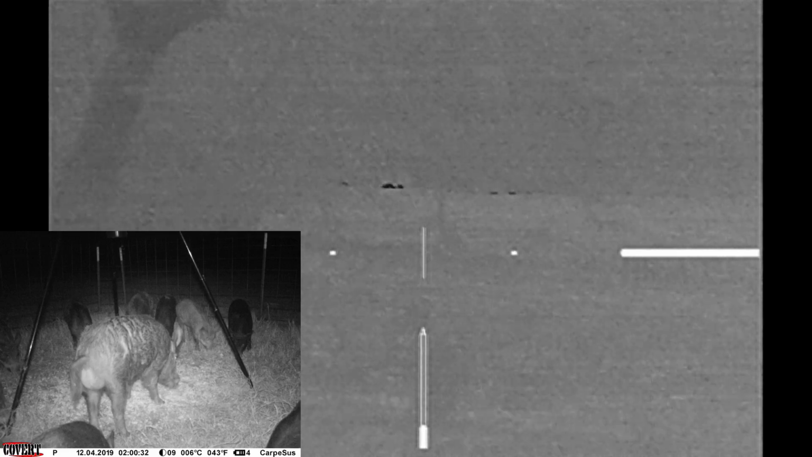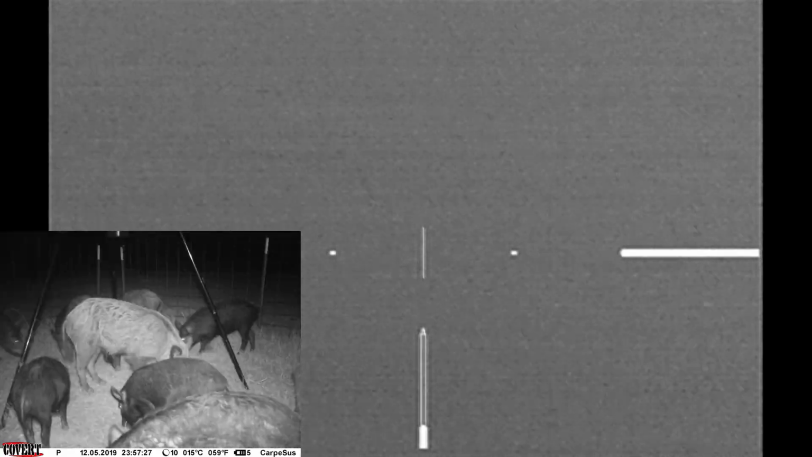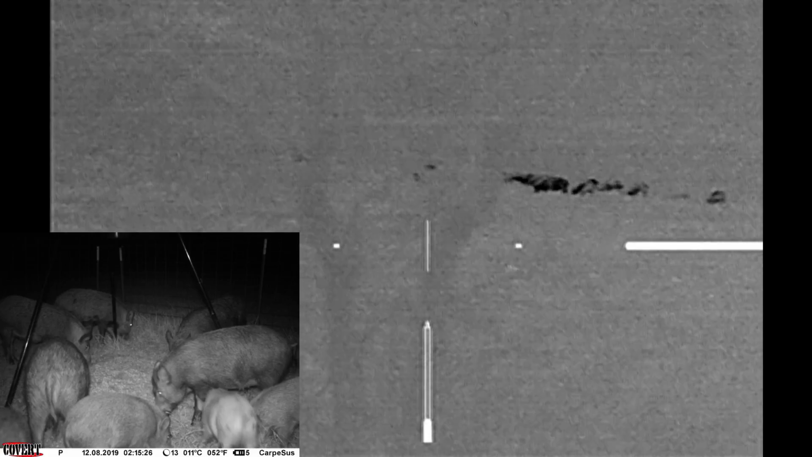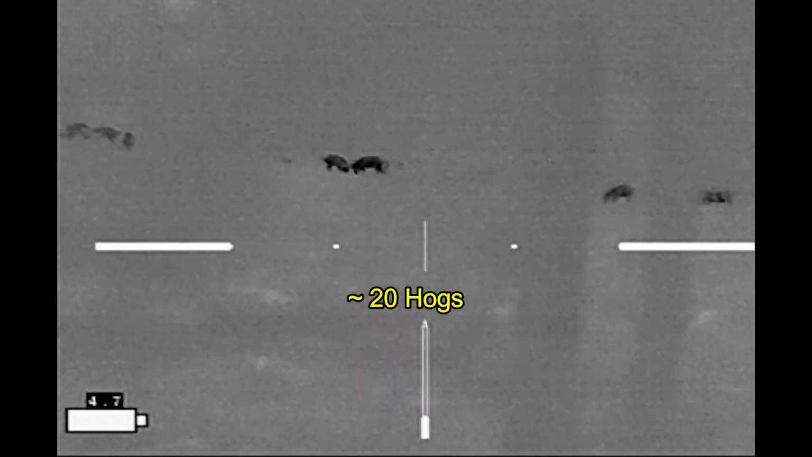Well, the hogs finally showed up about 9:30. I was on one of my circuits around the property. Noticed them off in the distance. They'd been showing up on camera a few nights over the past couple weeks. And it looked to be a pretty good sounder. I guess there's about 20 hogs in all.